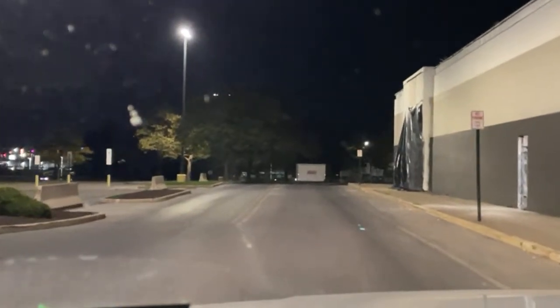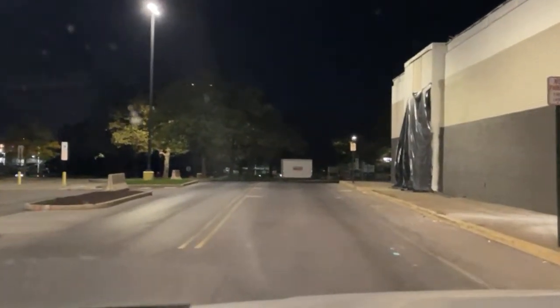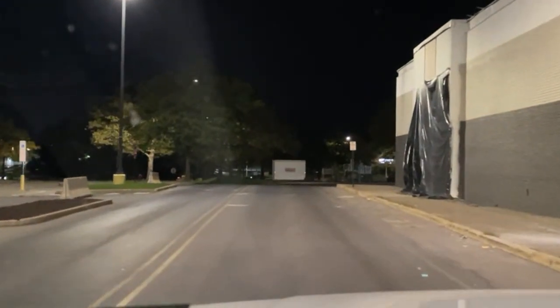They're going to actually keep some of the old architecture. Oh, very nice. Look at that.